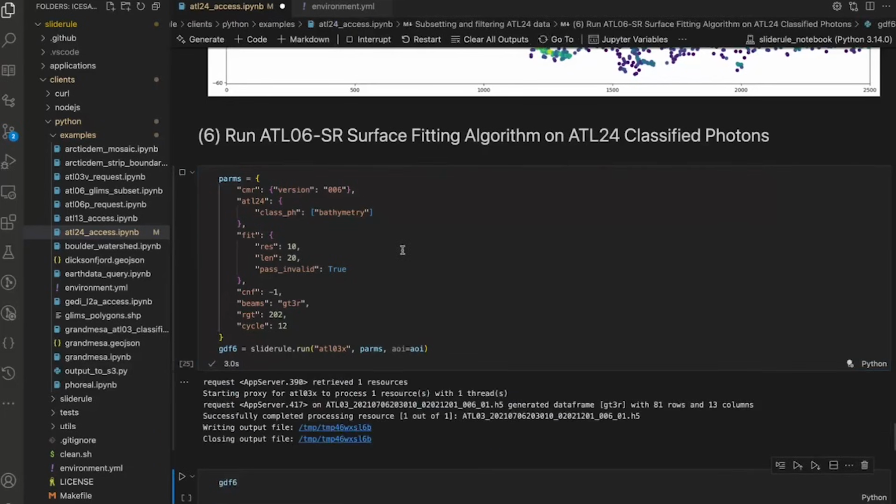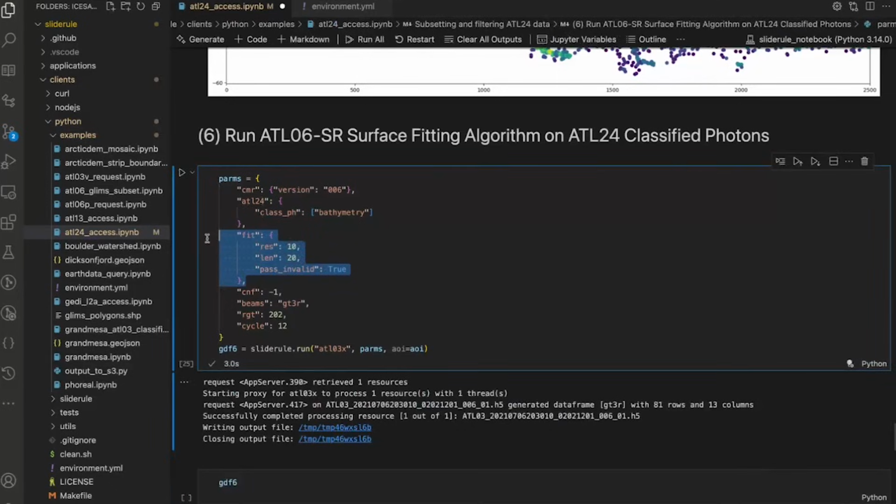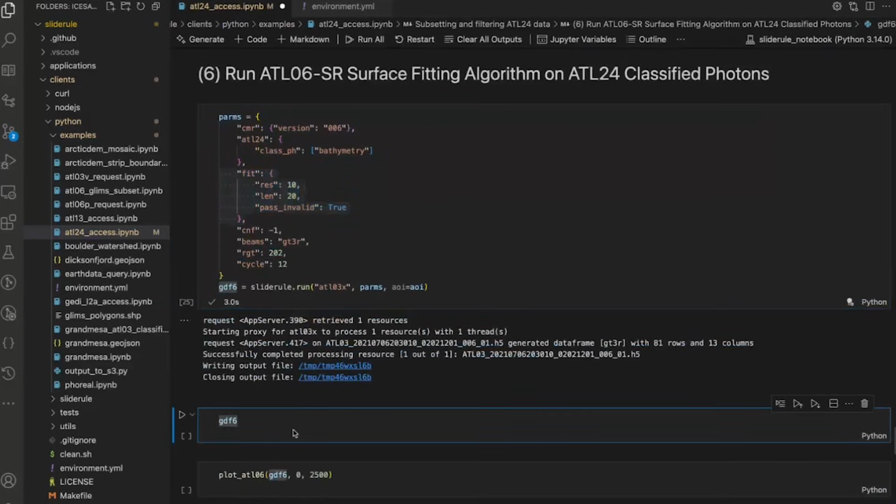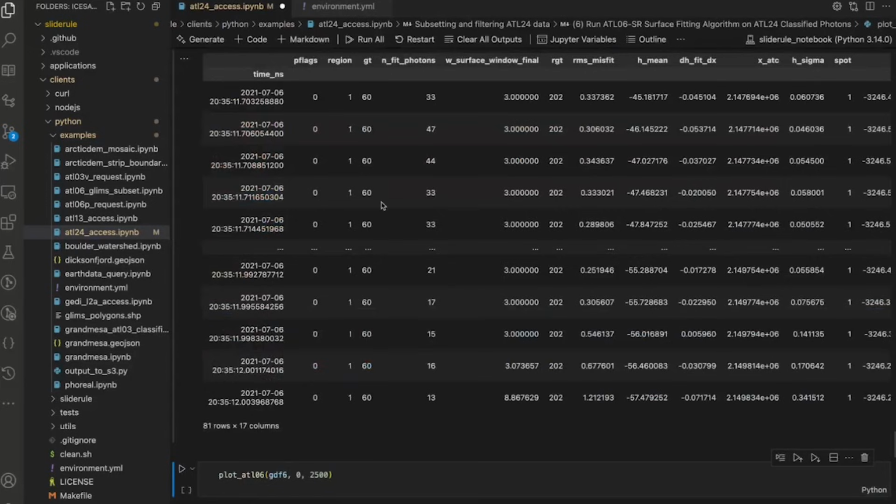So this request is constructed. You can see I talked through what it's doing, and this is the magic to tell the server to use the ATL06 surface finding algorithm. And so it ran, it took 3 seconds to run. And now this is the data.